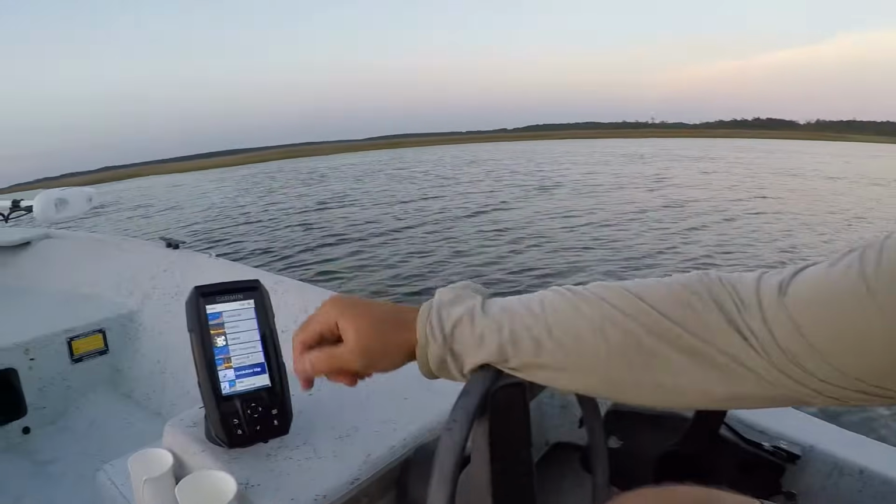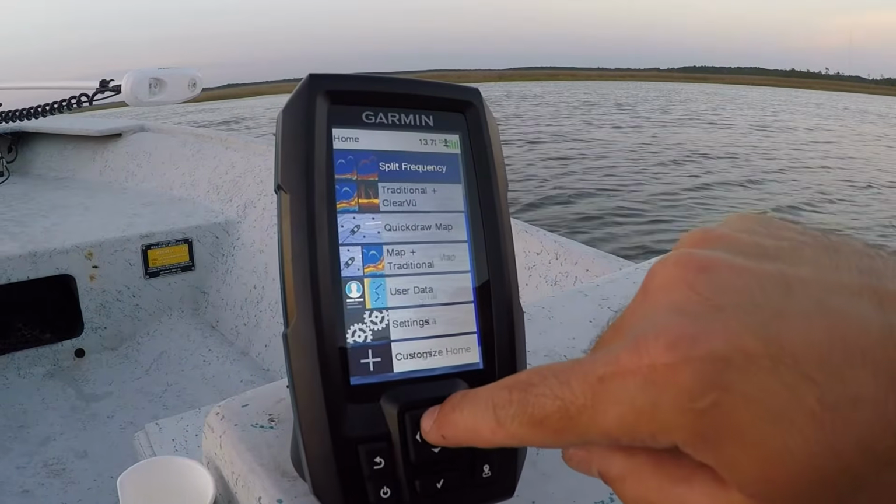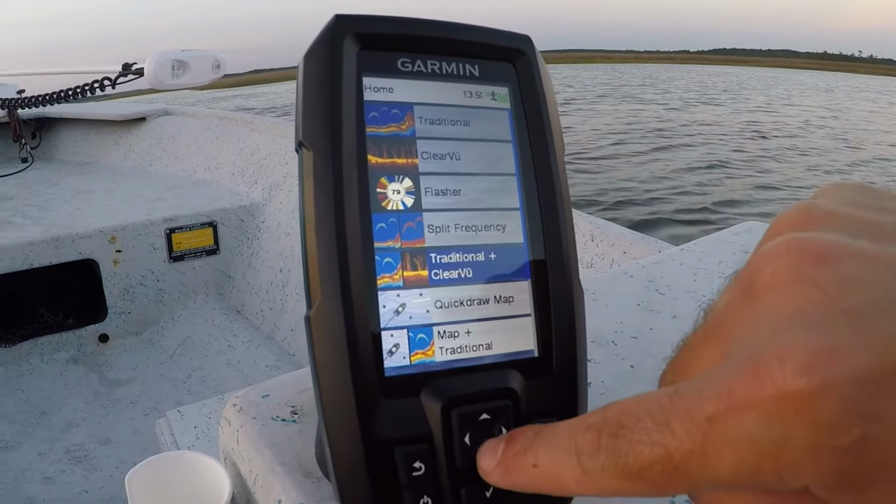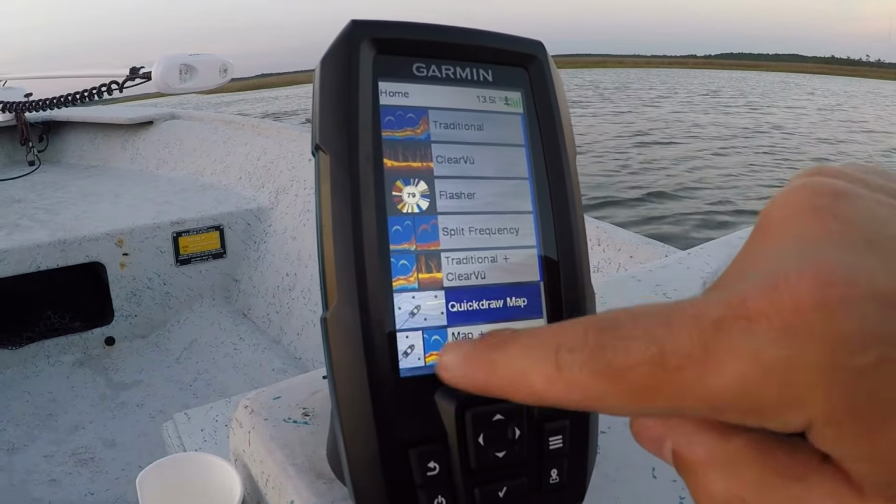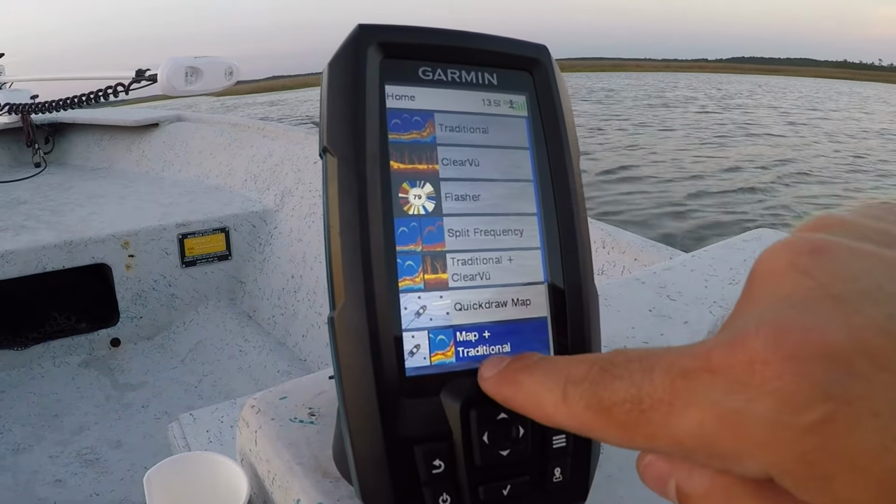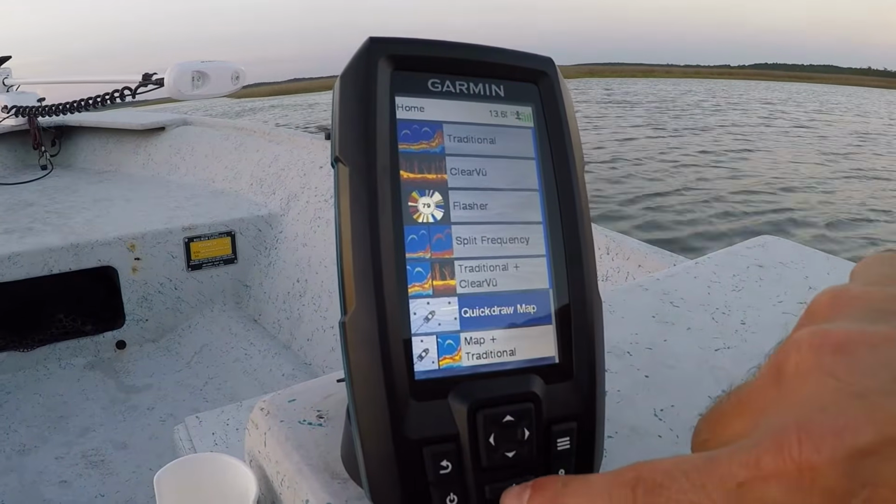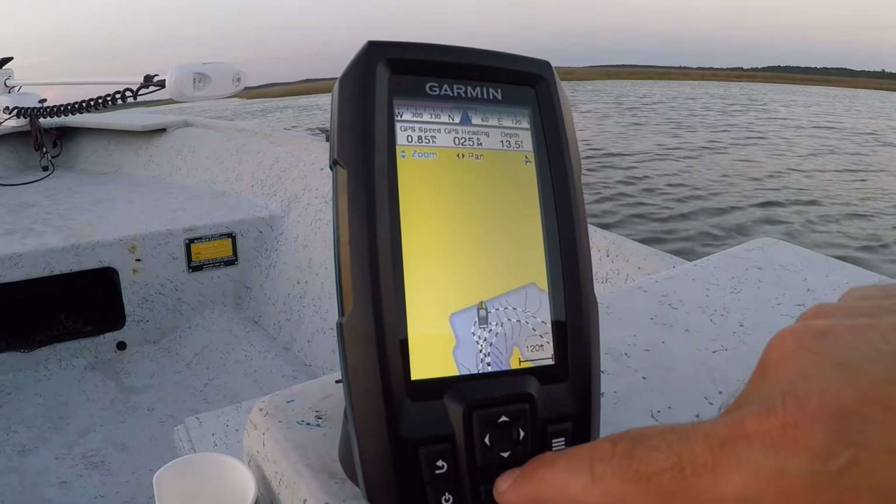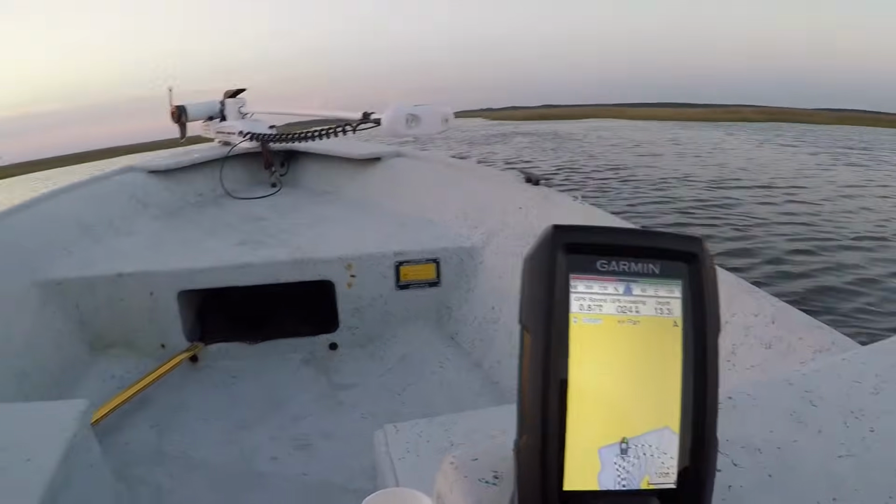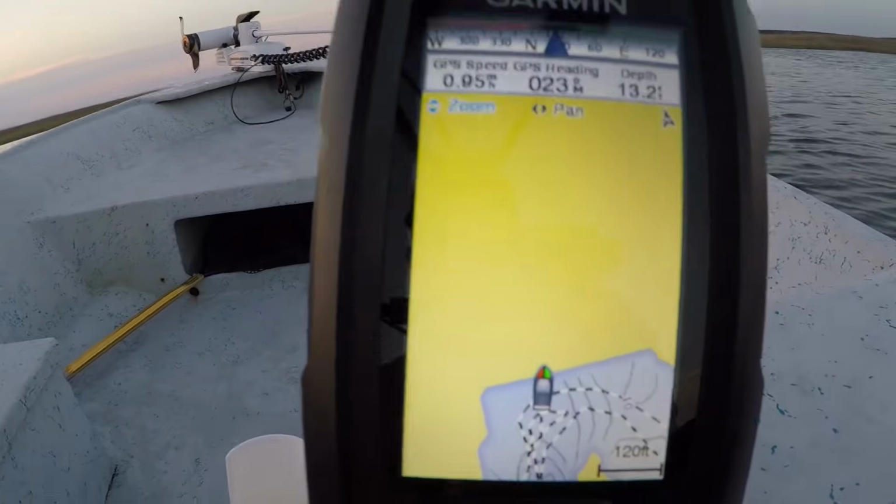Here's the unit. This is the normal home screen where you can select your view. So what we're going to do here is I'm just going to go into a creek that I've never been into before, and I know that I'm going to have the full screen Quickdraw map. Sometimes I can do the Quickdraw map and a traditional sonar right beside it, but I'm just going to go full screen so everyone can see this. Click the check button. Now, if you can see ahead, there's a creek right ahead of us, but you can see on my map that I do not have anything recorded here.